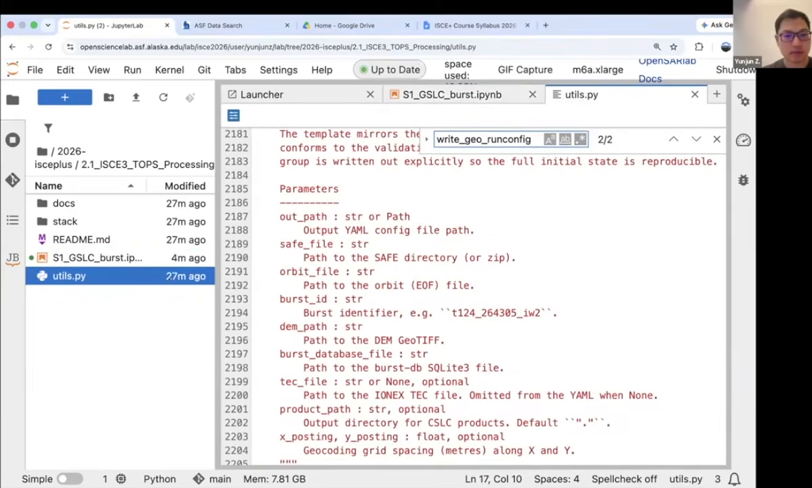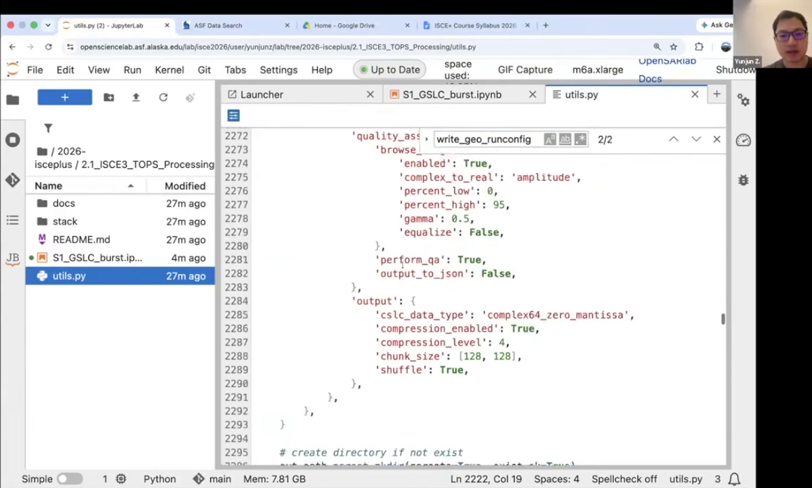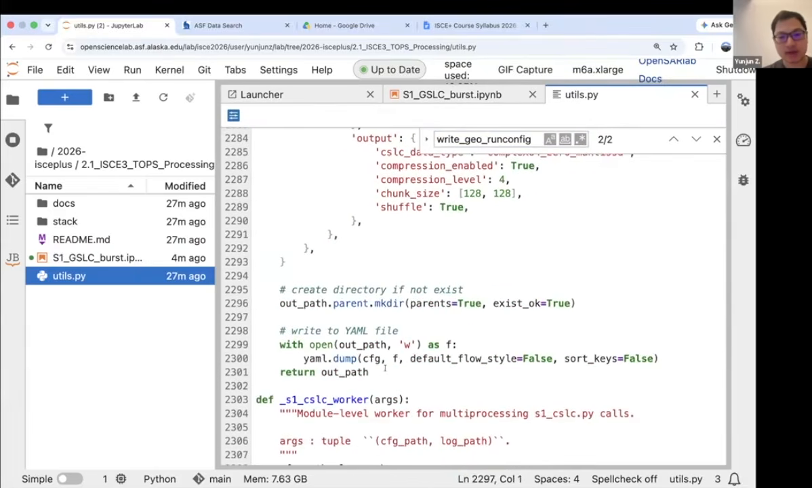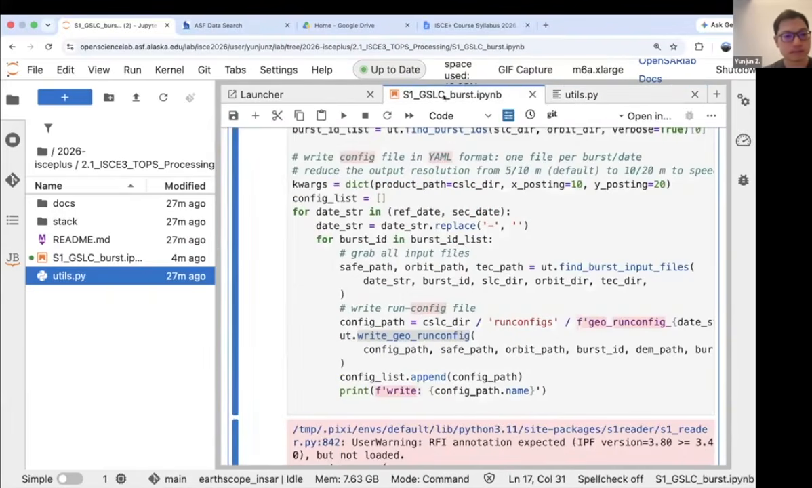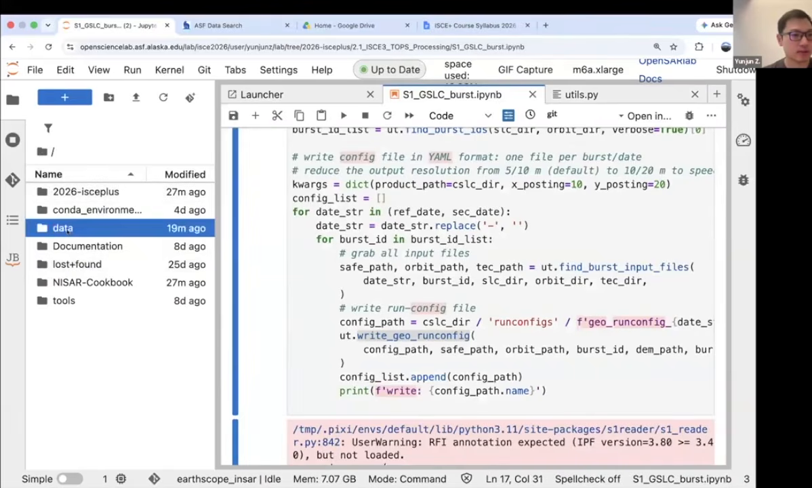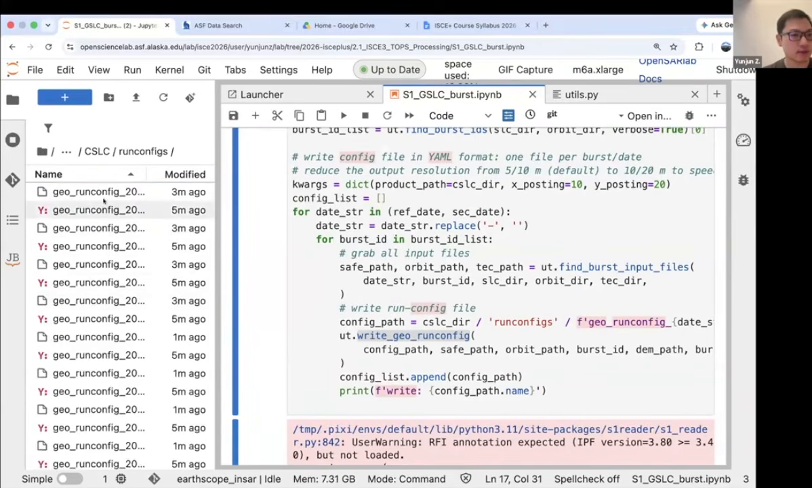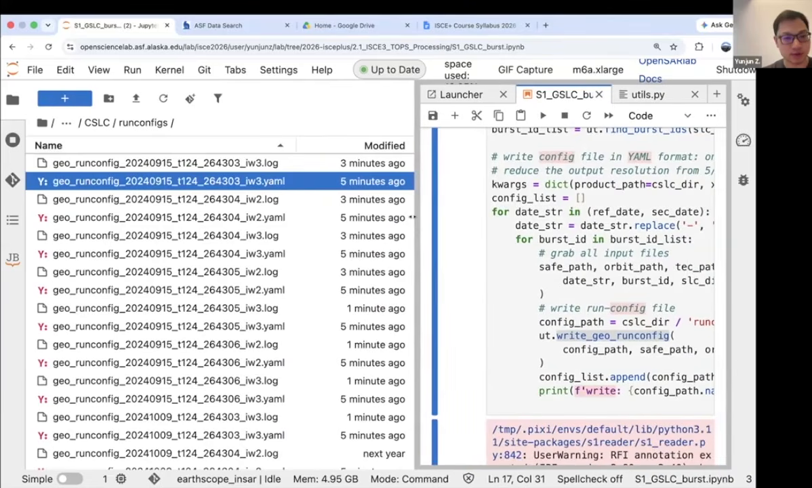So this one is basically putting all the paths into the complete YAML file that we just showed and writing it into a YAML file. So the output is here in the data directory, in the CSLC run config. These are the YAML files that we wrote.